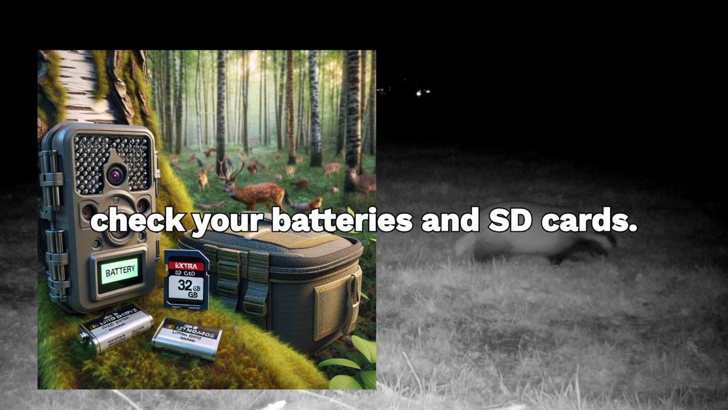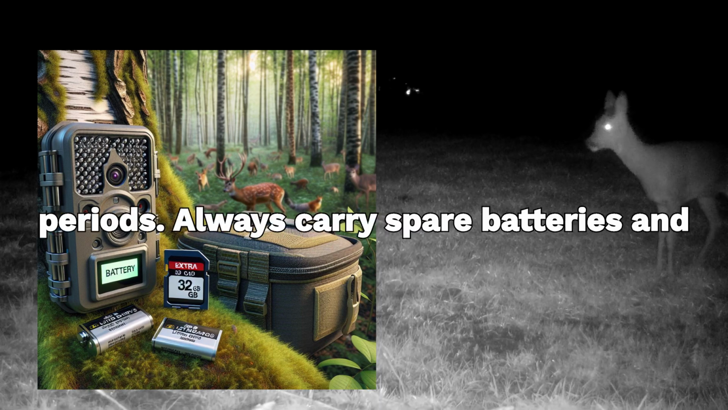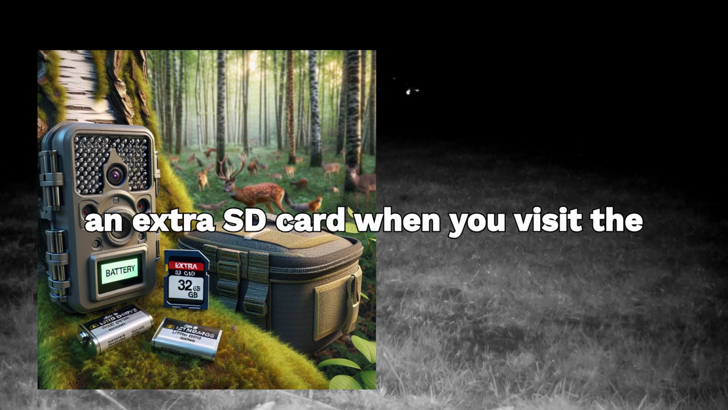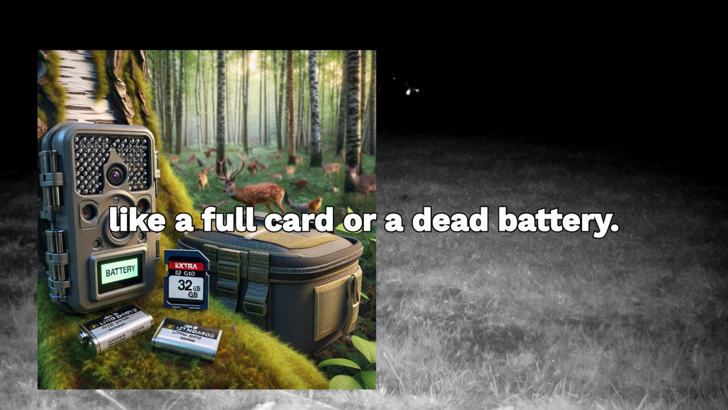Regularly check your batteries and SD cards, particularly if your camera is in a busy location or left unattended for long periods. Always carry spare batteries and an extra SD card when you visit the camera. This ensures you won't miss important footage due to a simple issue like a full card or dead battery.